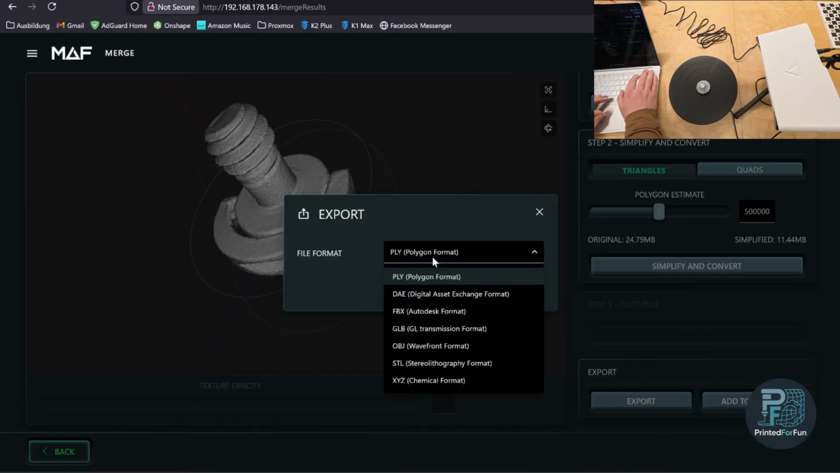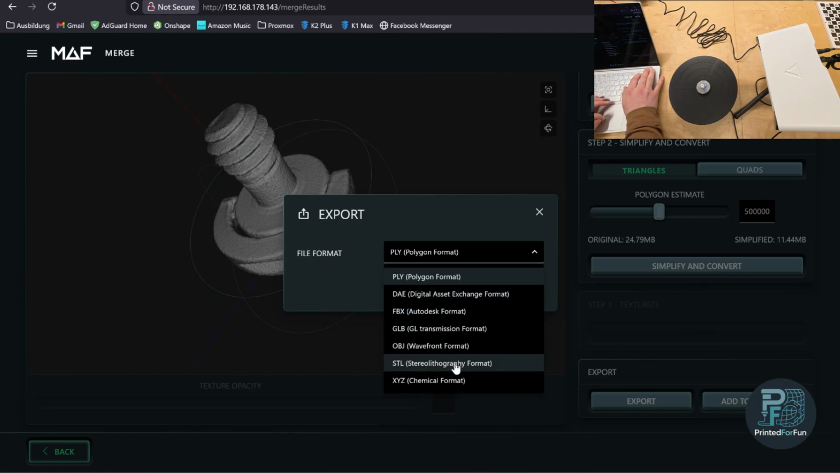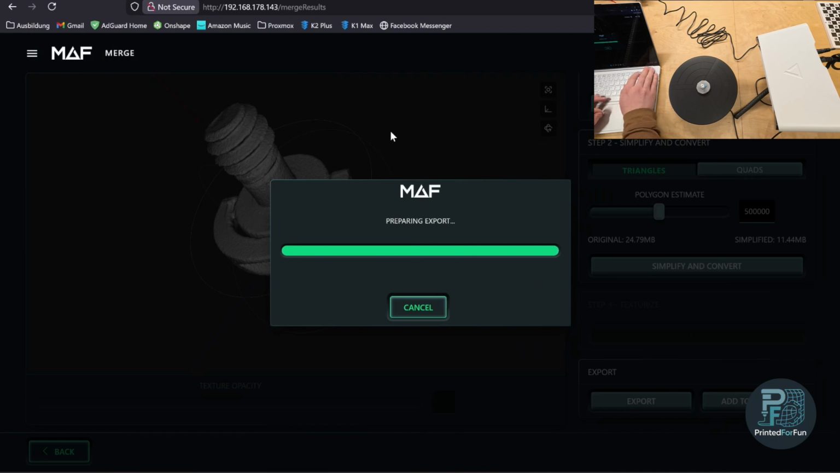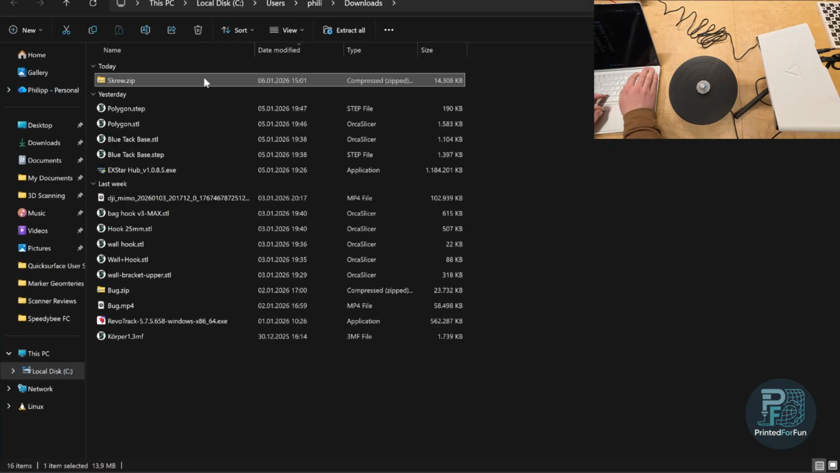We will use PLY. You have a lot of different formats, but PLY is, for my reverse engineering tasks, the most useful one. If you want to 3D print, I would guide you to using STL because it is most supported by slicers, or maybe OBJ, but OBJ has some disadvantages since it is mainly used for texturized models, including texture. So let's export. We will name it screw. And now we can export a scan. It basically gets downloaded as a zip folder.